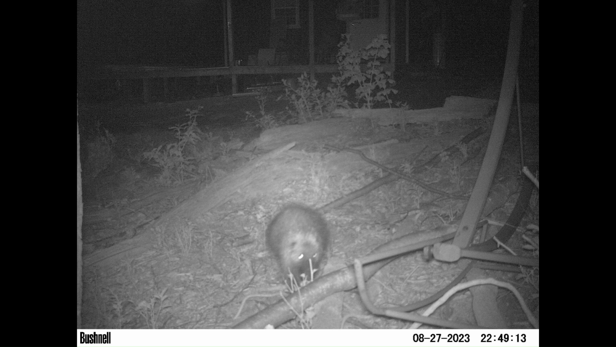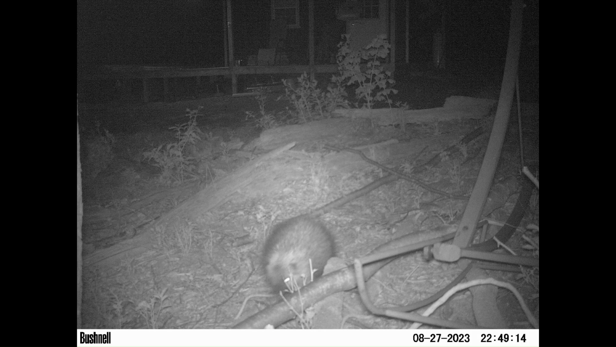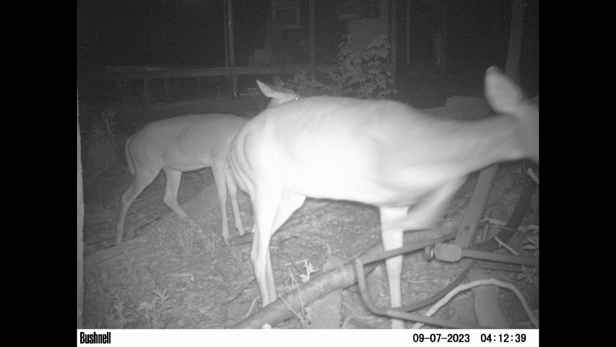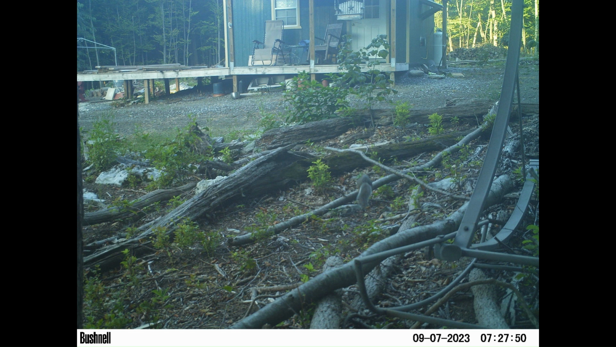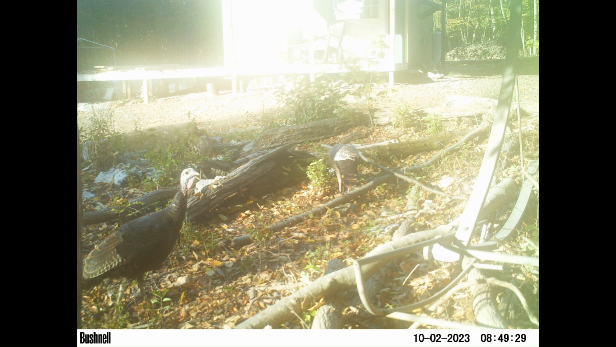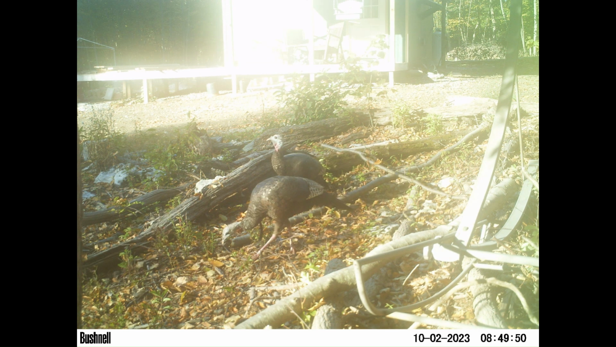We had several squirrels in here, and then porcupine back again at night. And some turkeys showed up again. Like our bearded hen showed back up here on this camera.